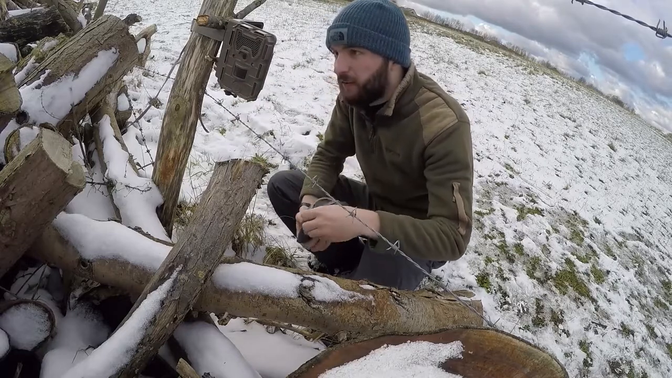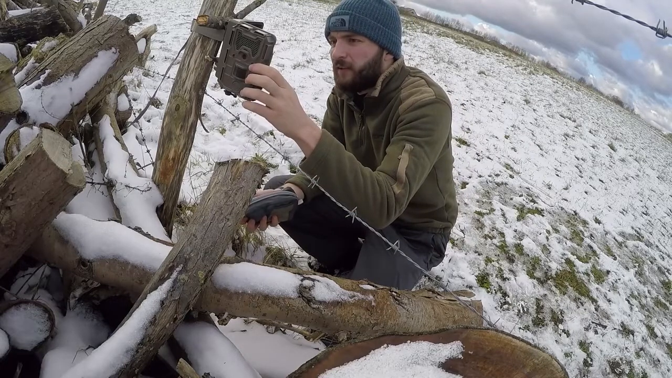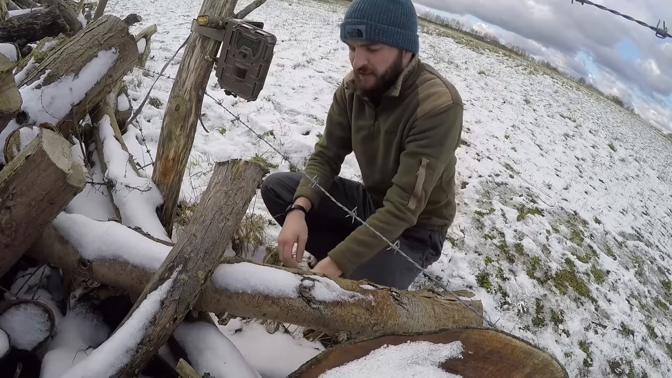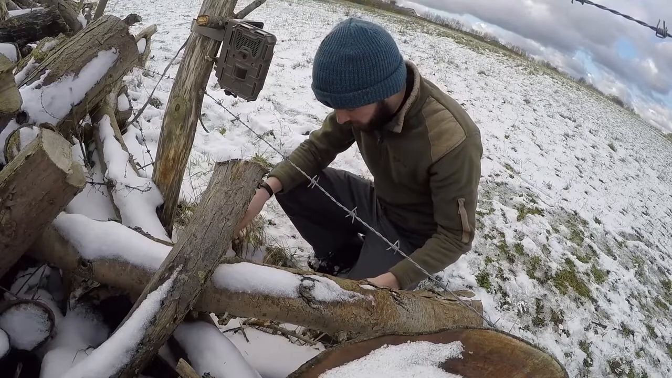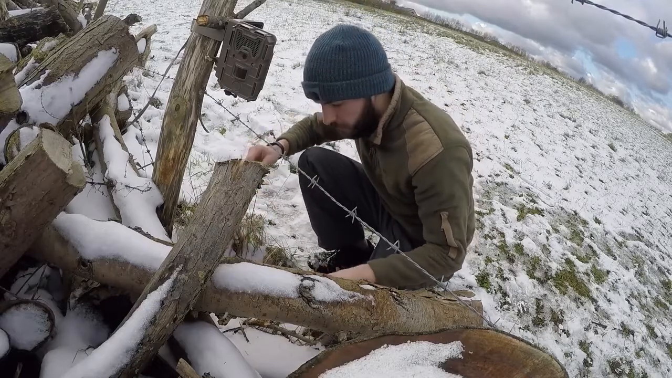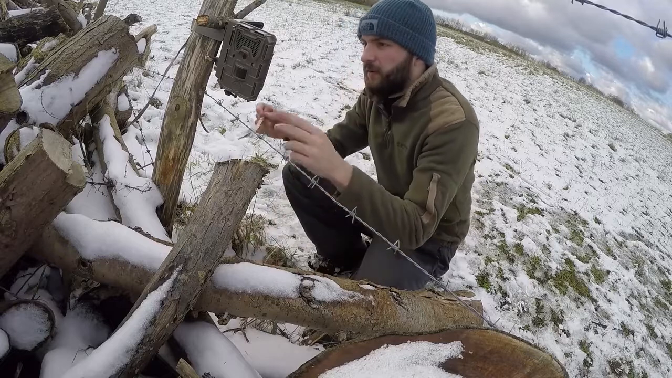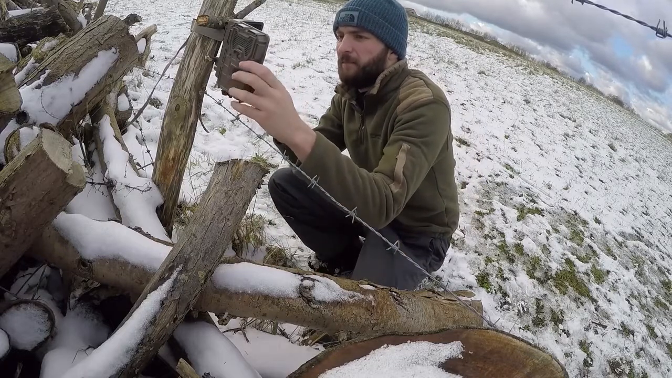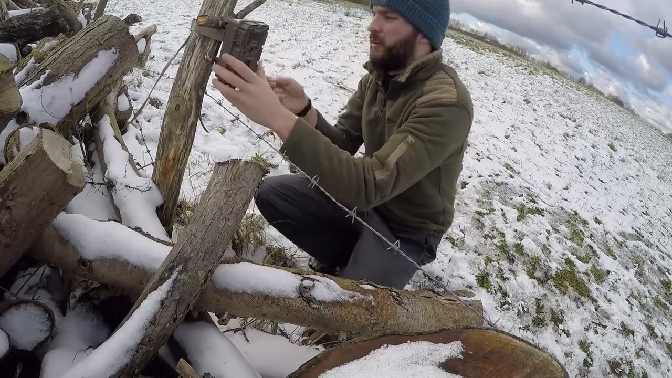I'm setting another one of these trail cameras up, so we'll see if that captures anything. I might try and raise this up just a tad more. Where's that stick that just broke off? Oh, there it is. So I'm just using a bit of stick, so that's all set now. That's all ready to go.